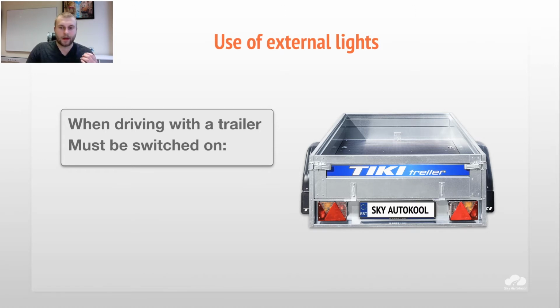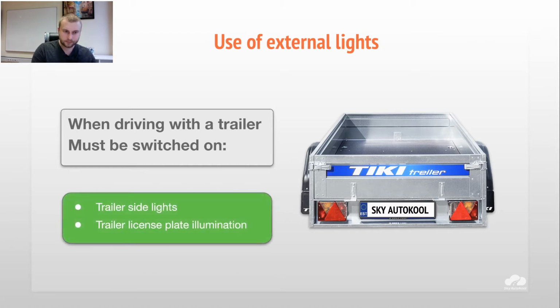So which lights do we have to use on the trailer if we are driving? As you see, we don't have headlights here, of course. We have only the back part of this trailer. So usually only the side lights have to work, and the same with the trailer license plate illumination.